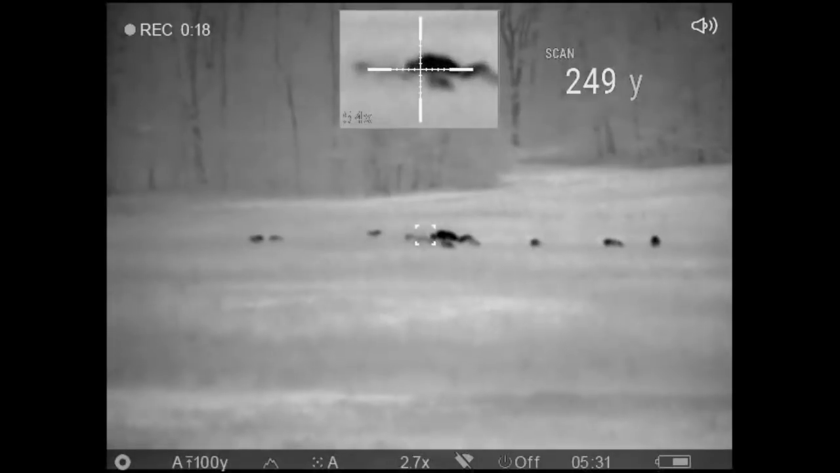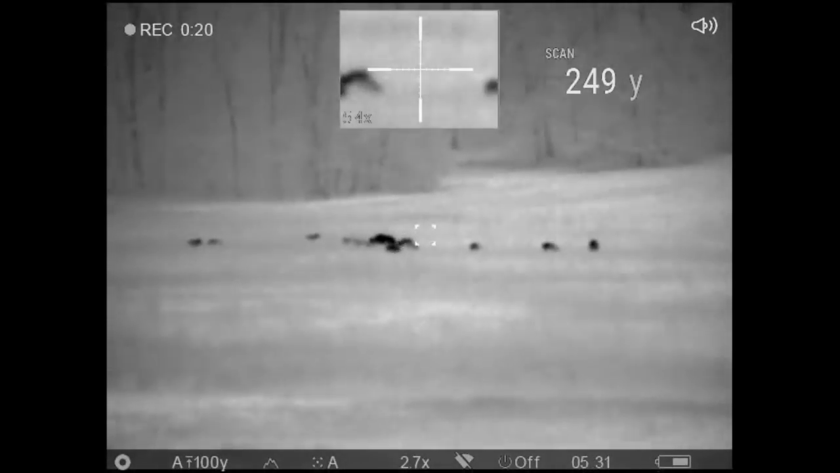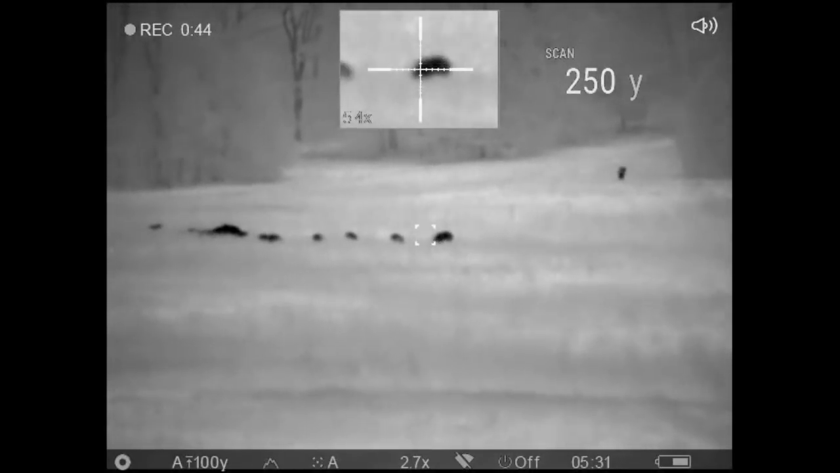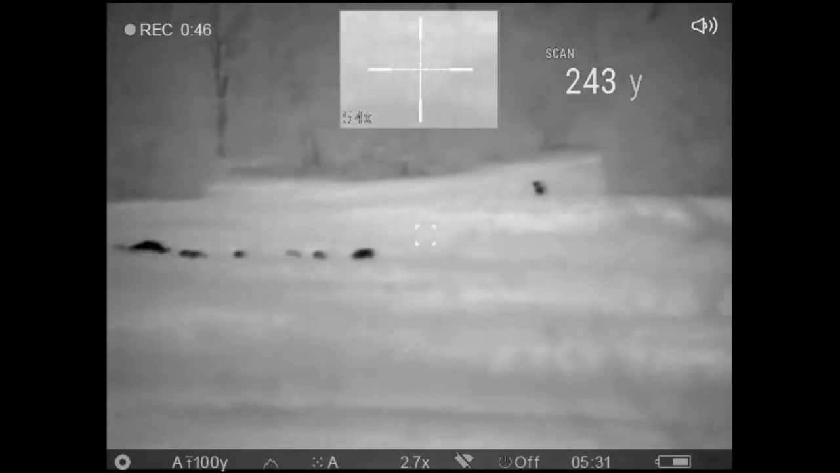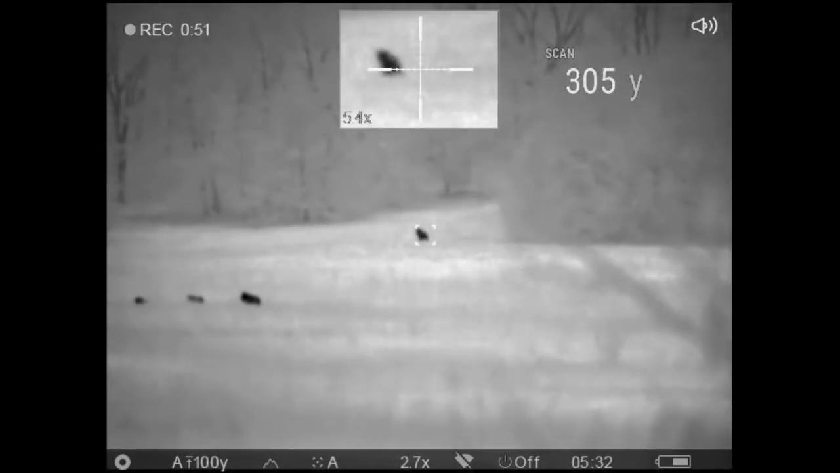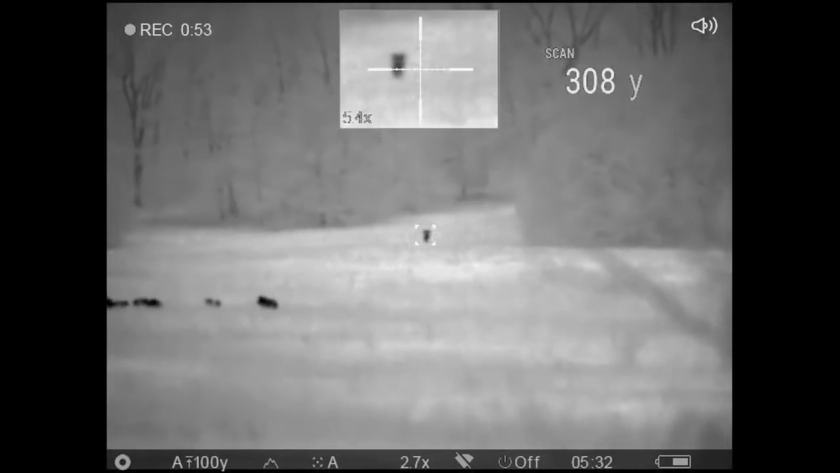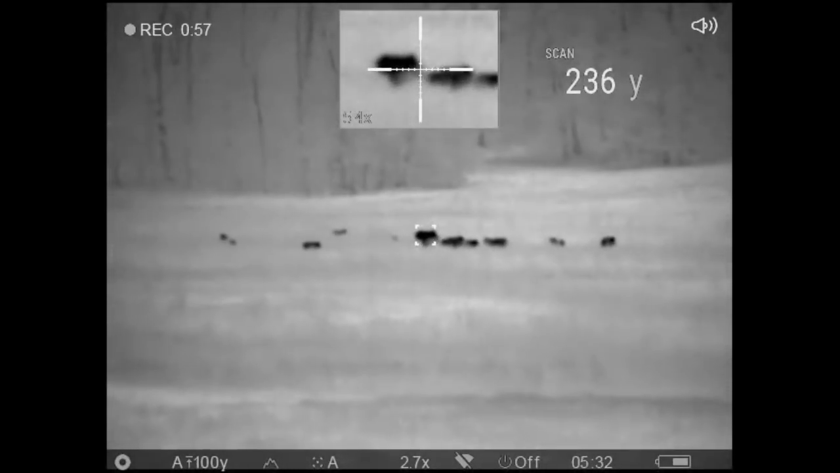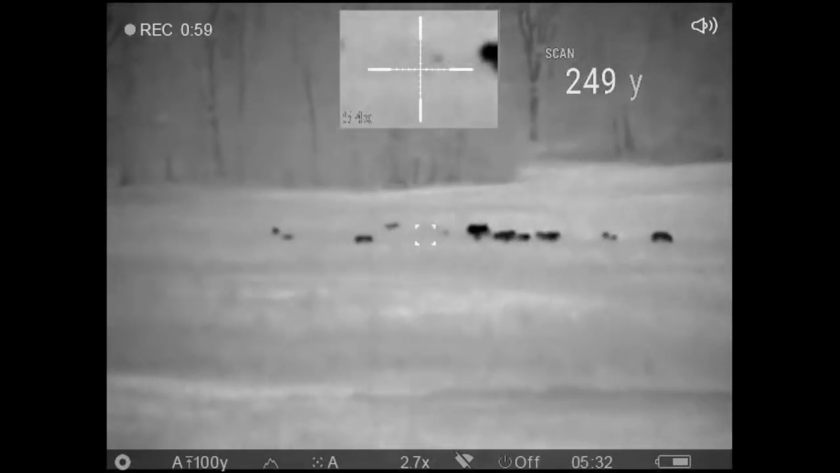I recommend this scope when people ask and comment on videos, for people that are hunting coyotes at long ranges, shooting hogs at long ranges. This is a better scope for somebody that's taking longer shots, anywhere from between 100 to 200 to 250 yards. If you're taking shots in that range, something with more magnification is going to be more beneficial to you.